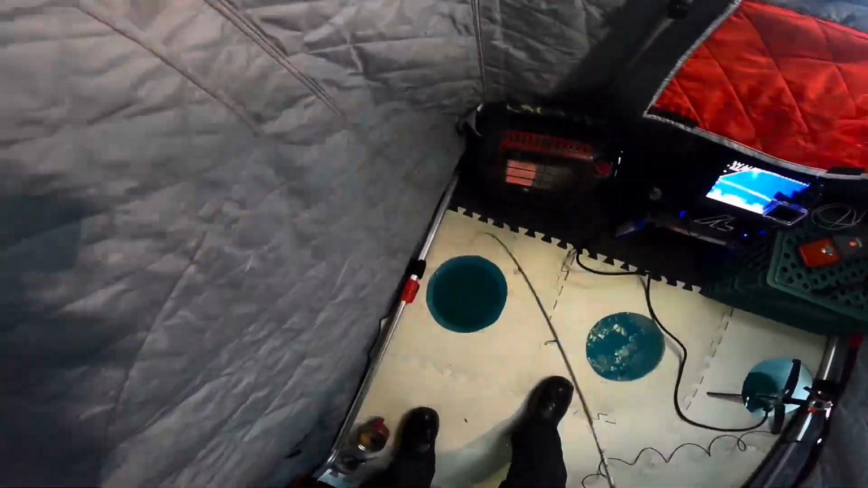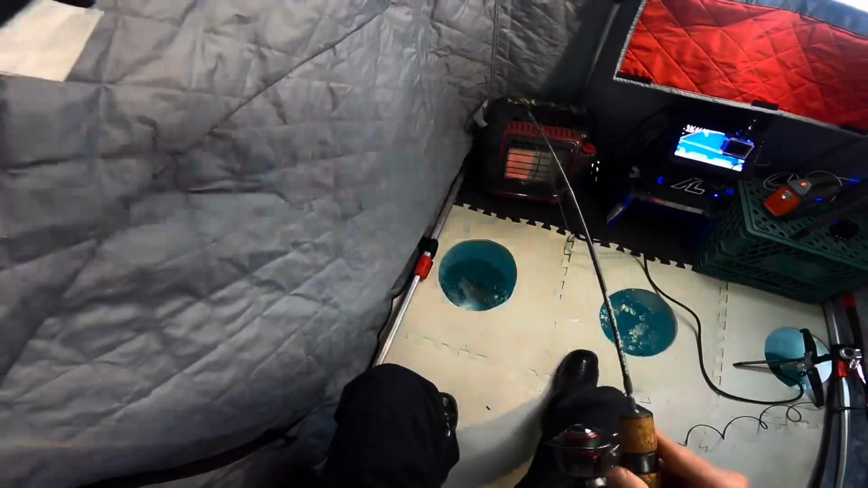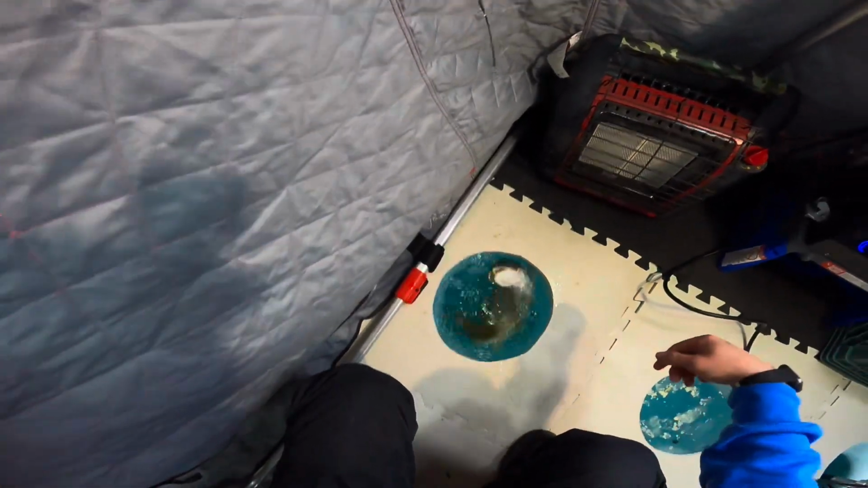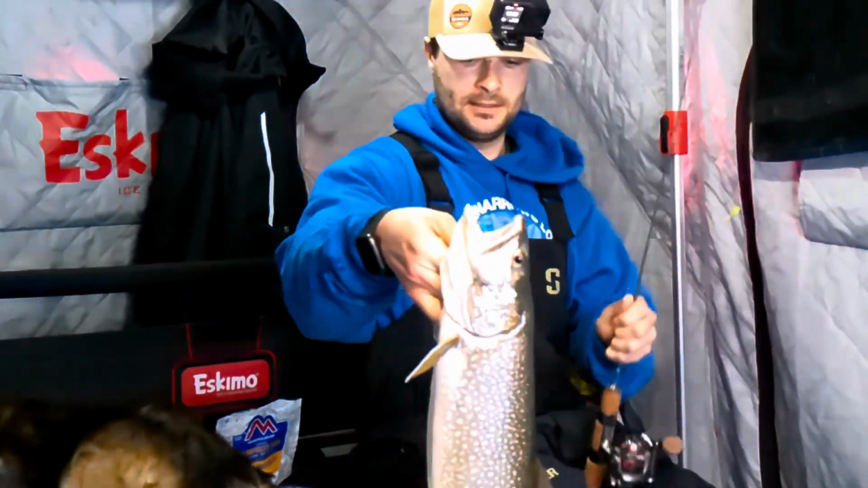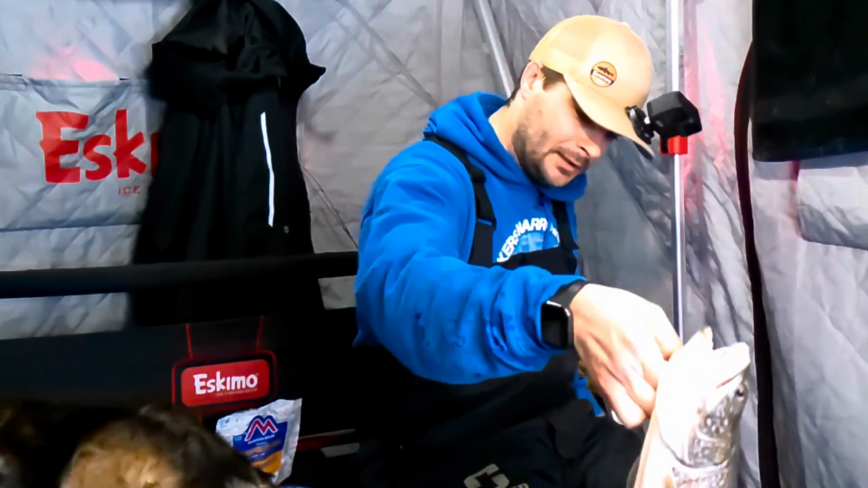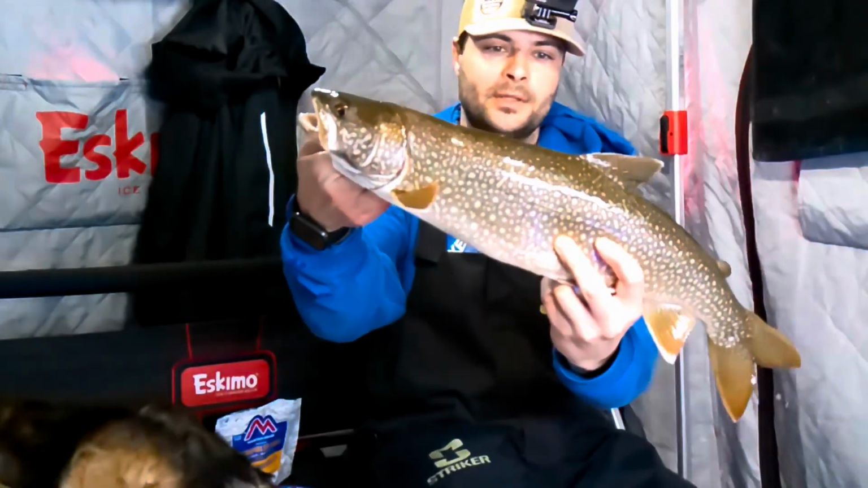Oh, I can't lose him here. I got a good hook set, I think. Oh yeah, another Laker. Oh, easy, but there we go. Nice. Oh, popped right out. That's a Lake Trout again. Hit that micro tube. True North Bait micro tube.